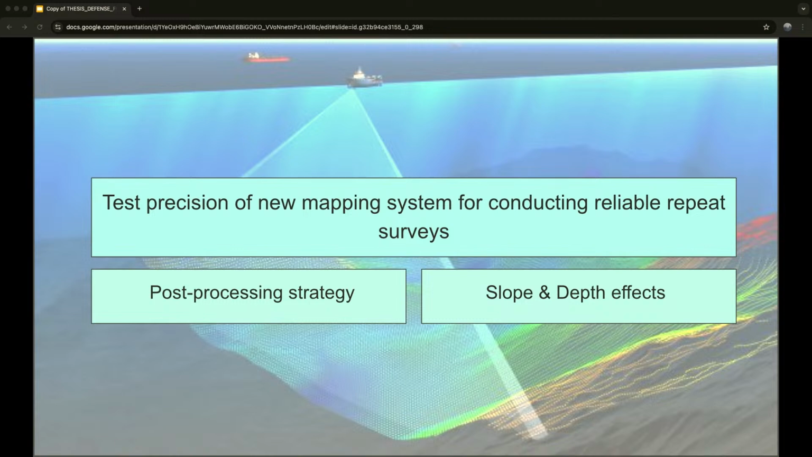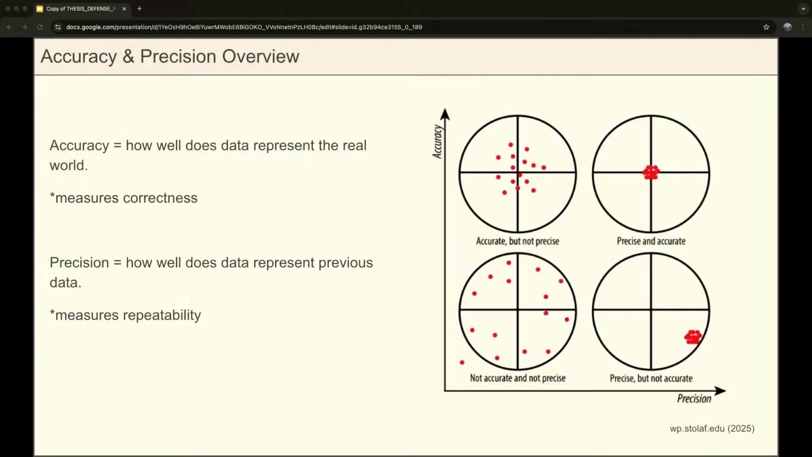So after putting the system together and then figuring out a survey strategy and finally getting everything to work, which took an extremely long time and a lot of troubleshooting, I could finally turn to determining how well the system actually works. So testing the precision, which was important since we wanted to conduct these repeat surveys to measure changes that were happening in the canyon head. And then specifically, I tested 2 things. Number 1 was to what effect these post-processing strategies have on the precision of our system. And number 2 was to test what the effect of slope and depth had on our precision.